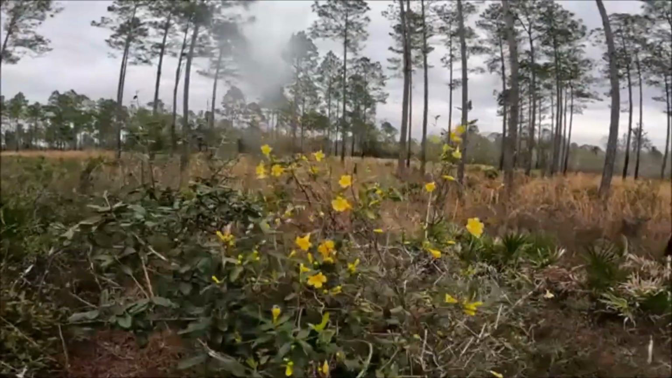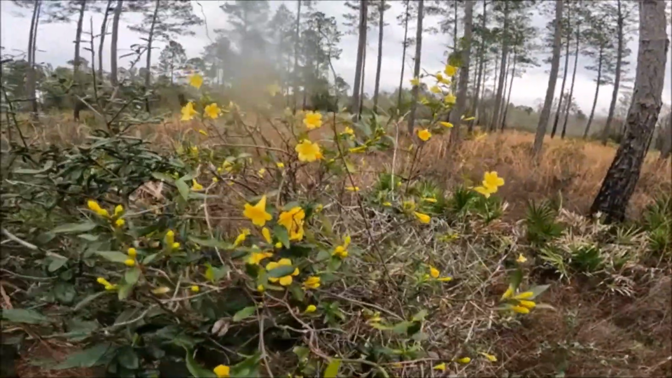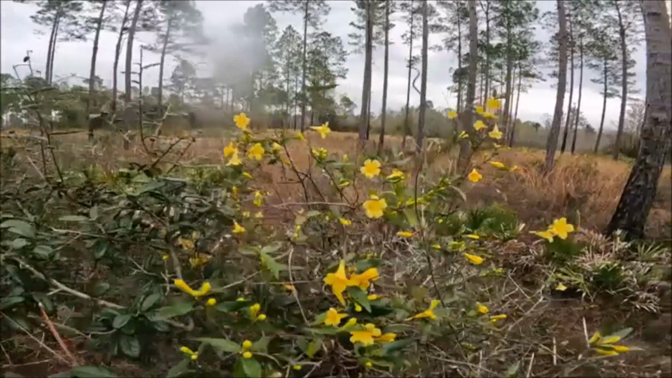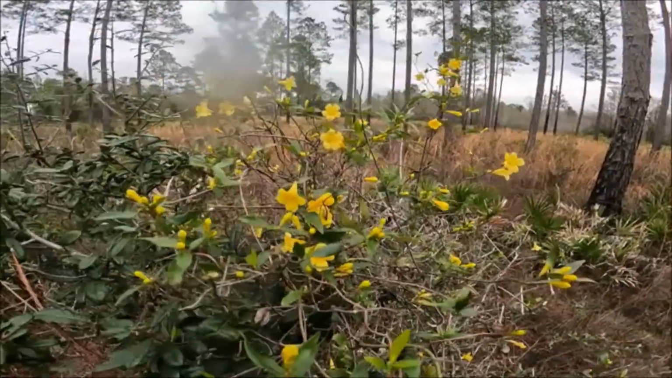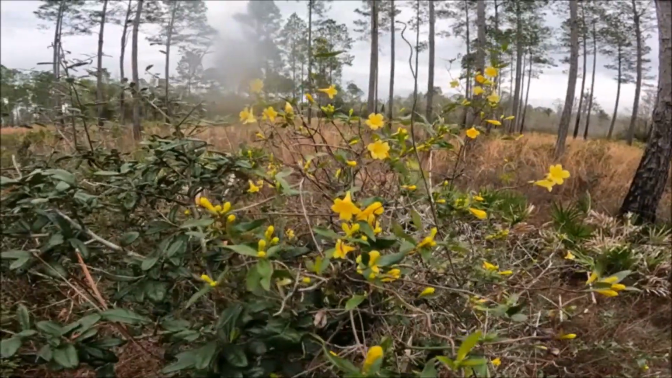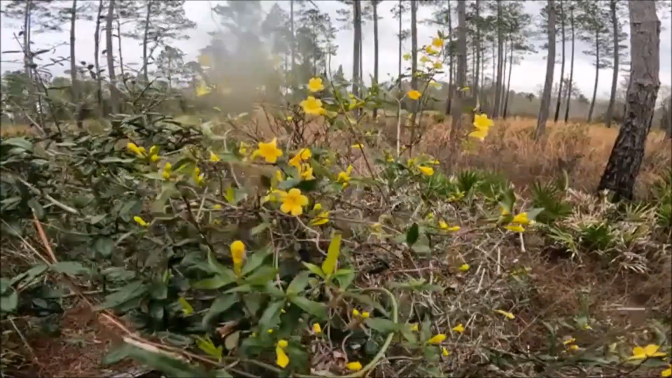Now, I'm out here in the swamp today, and these are the first flowers that I have seen out here. So this little bit of warm weather has perked all these up to get them to start blooming.